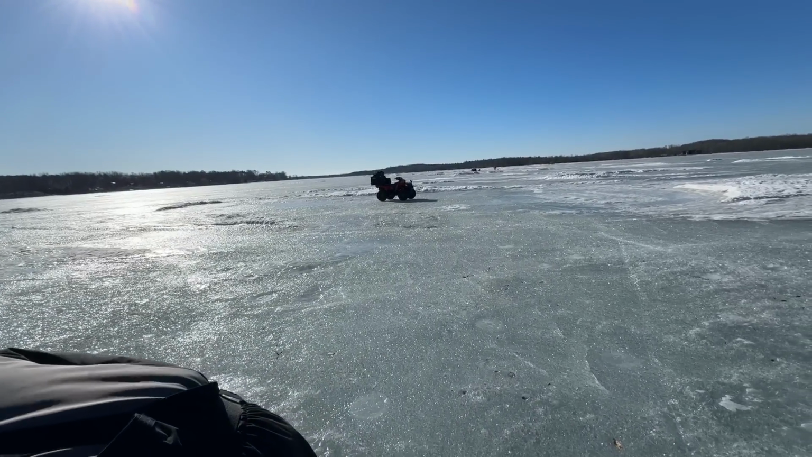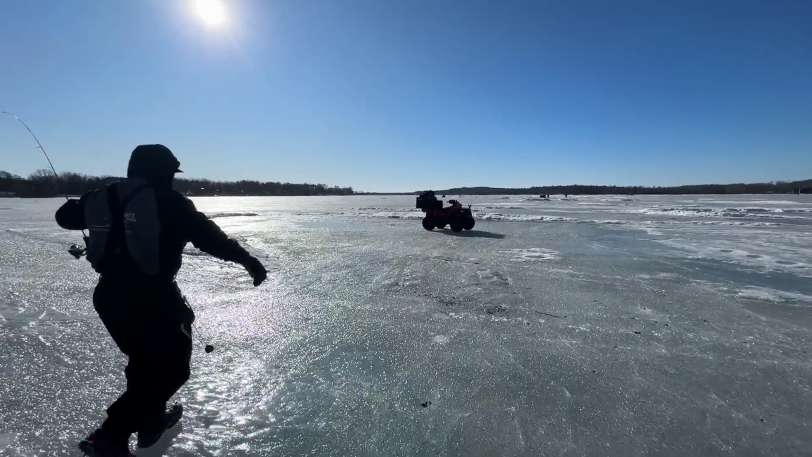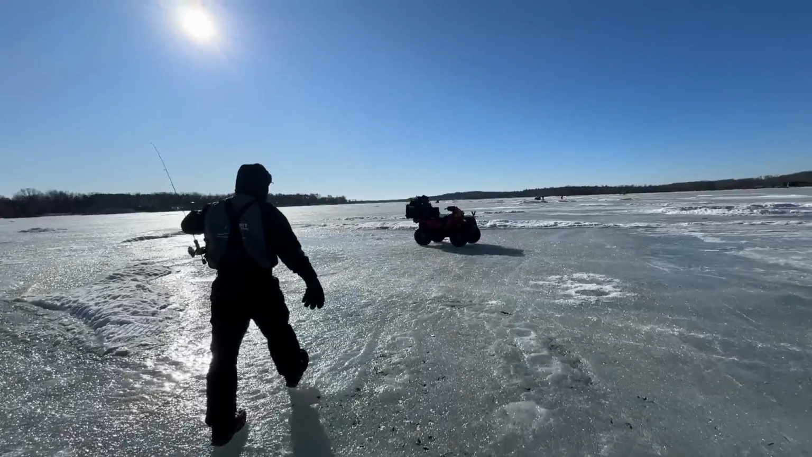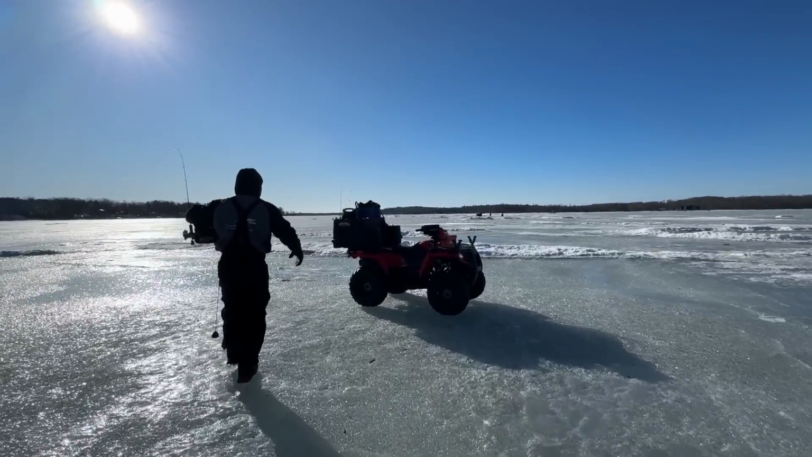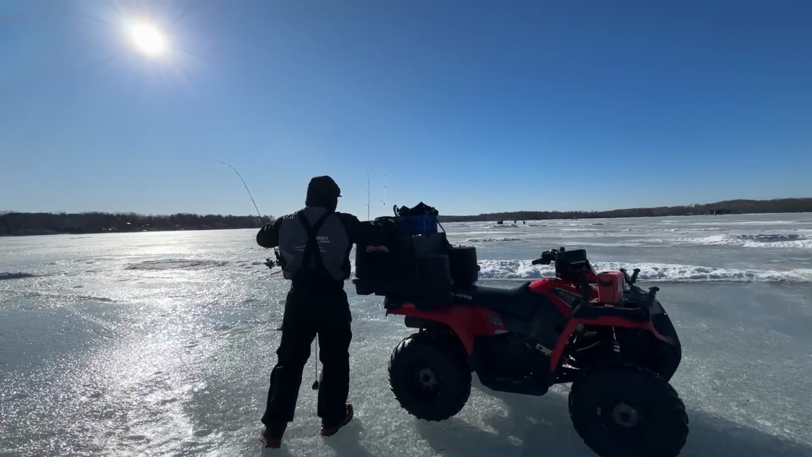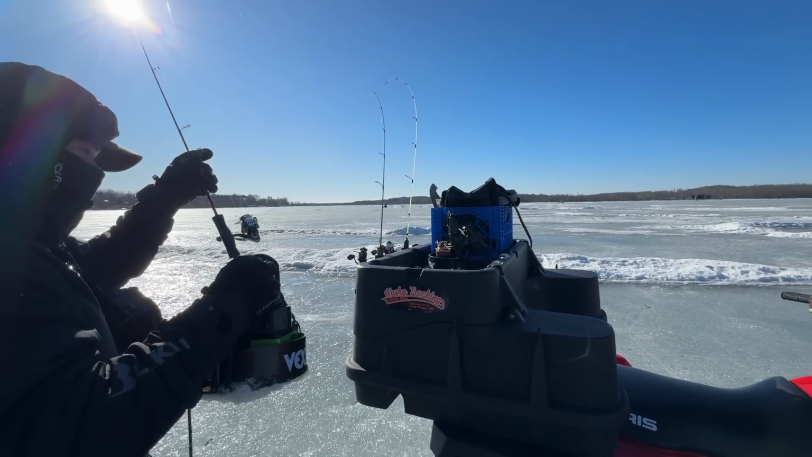A lot of smalls, but there's definitely bigger fish mixed in. So I think tomorrow for the tournament, it's just going to be keep drilling, kind of like the last tournament, where you just got to stay on top of them and shake the little fish out and wait for a big fish to come over.